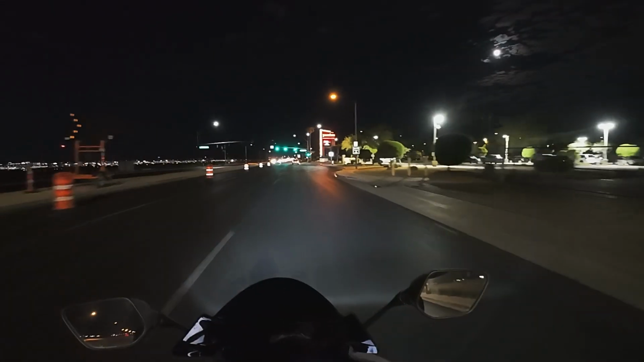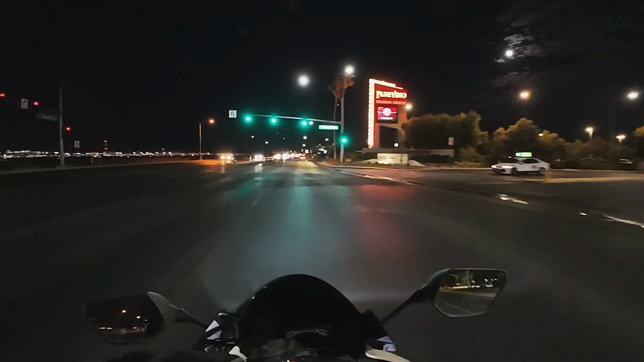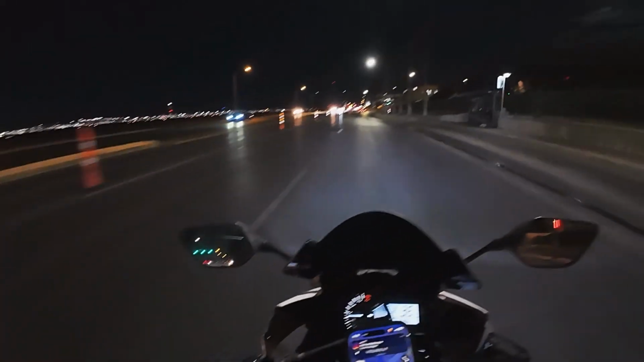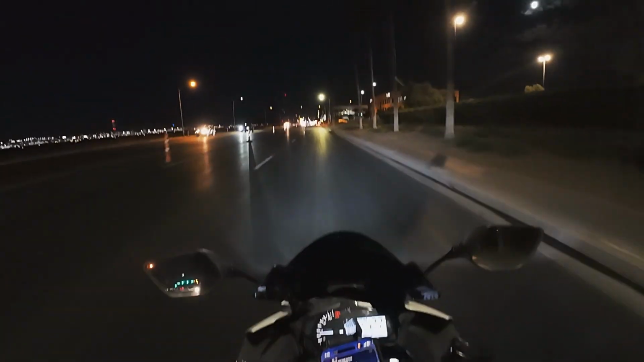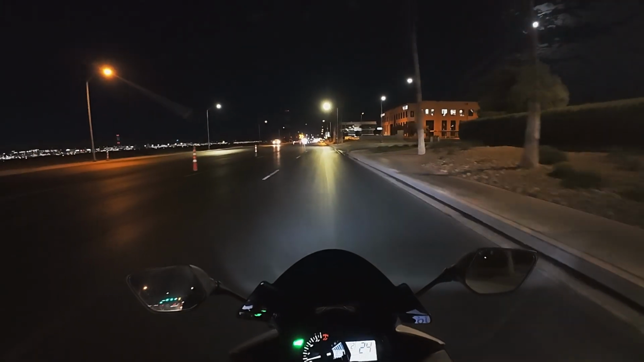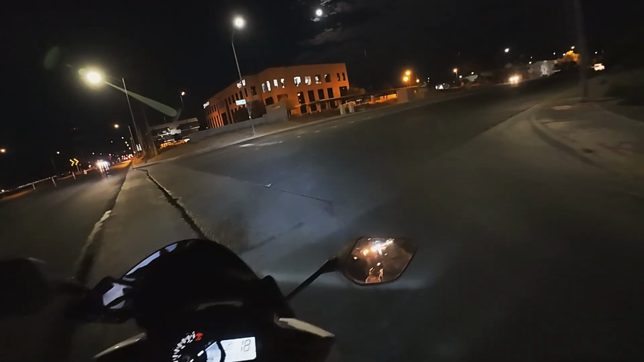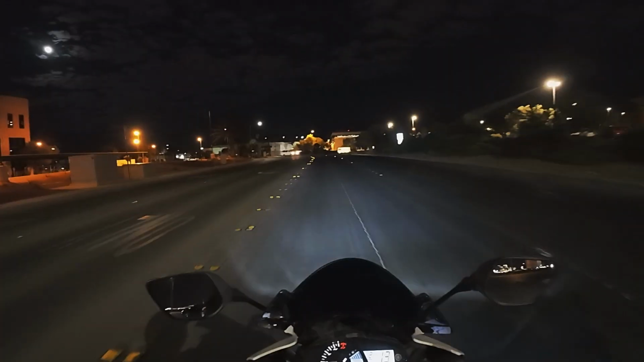I haven't had that much riding experience, if any, prior to actually taking the MSF in April of this year and then going and buying the bike. So I got a really good deal on it. Bought it off of Facebook Marketplace. It had aftermarket exhaust,